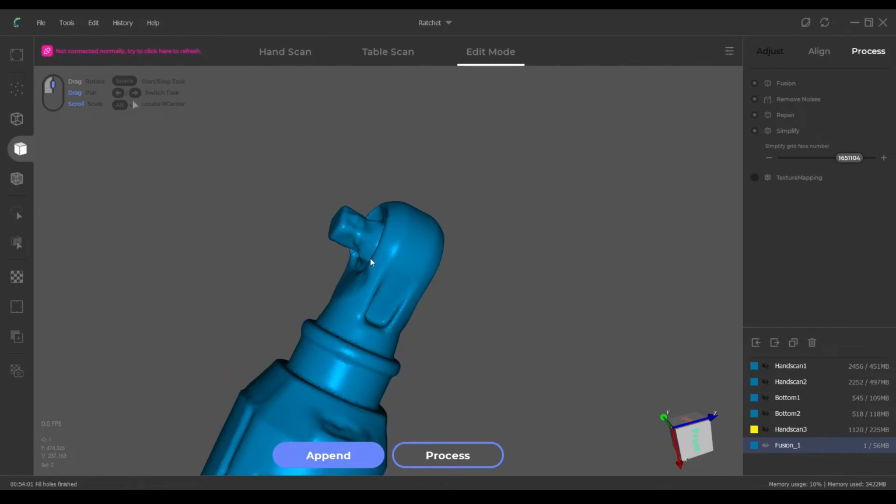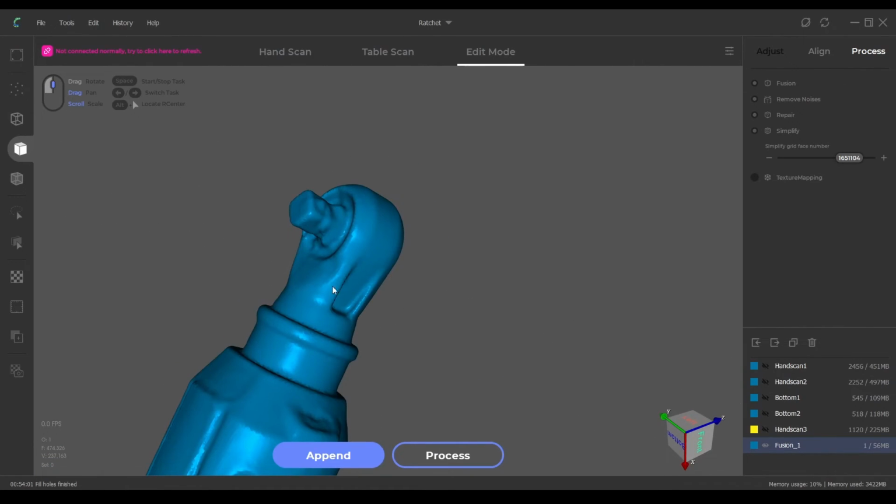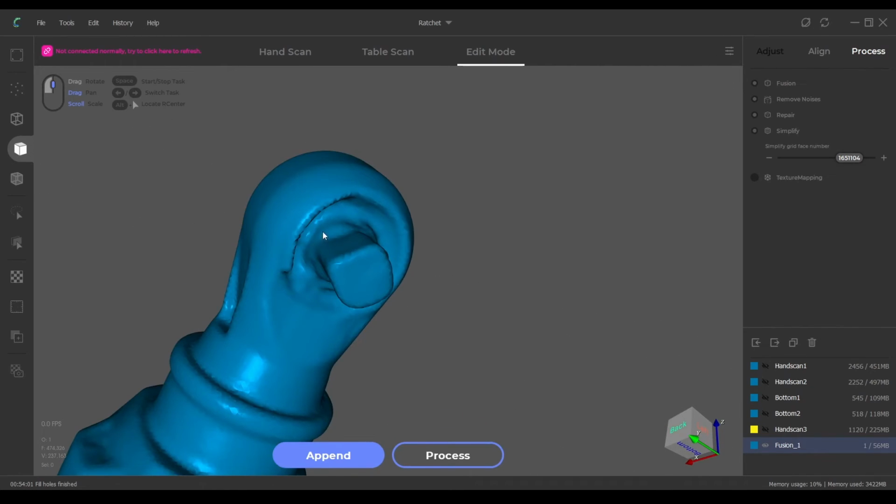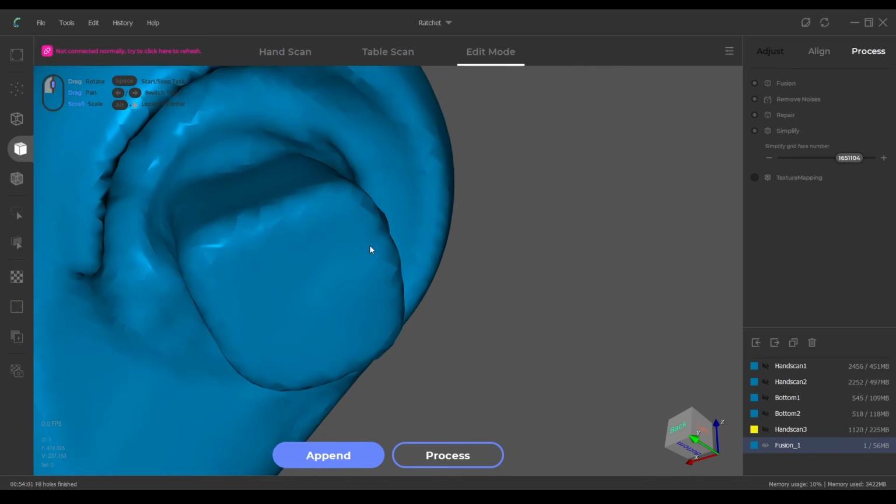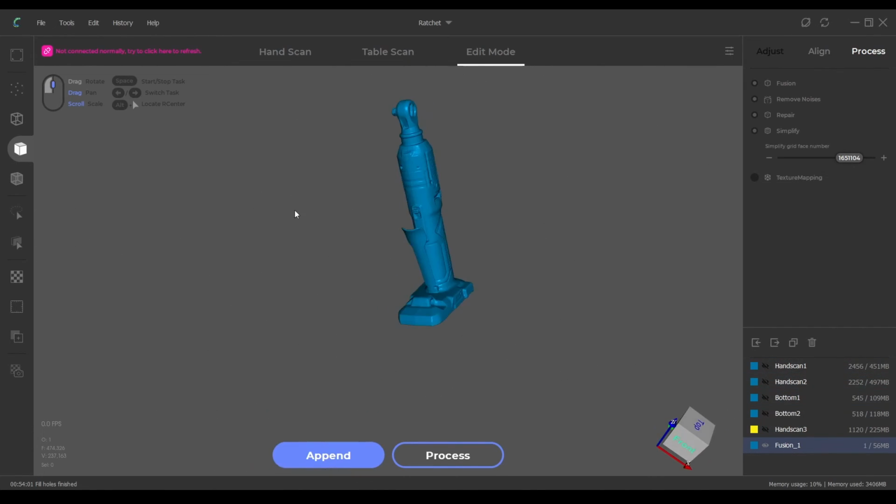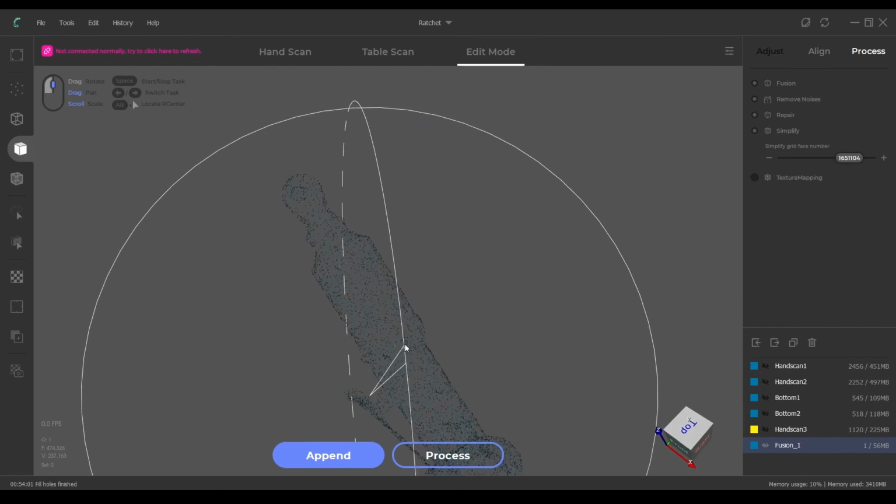As I say, really I should have gone back and done another scan of just this area if it was crucial. But for the purposes of this demonstration, I'm pretty happy with that. And it's worked a lot better than just patching holes made in the fused model. So going back and cleaning up the point data was the right thing to do. But there we go. That looks pretty good.